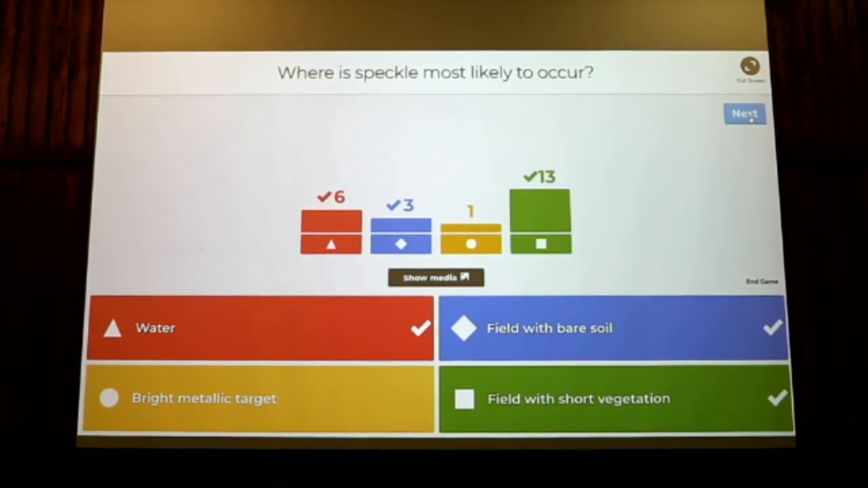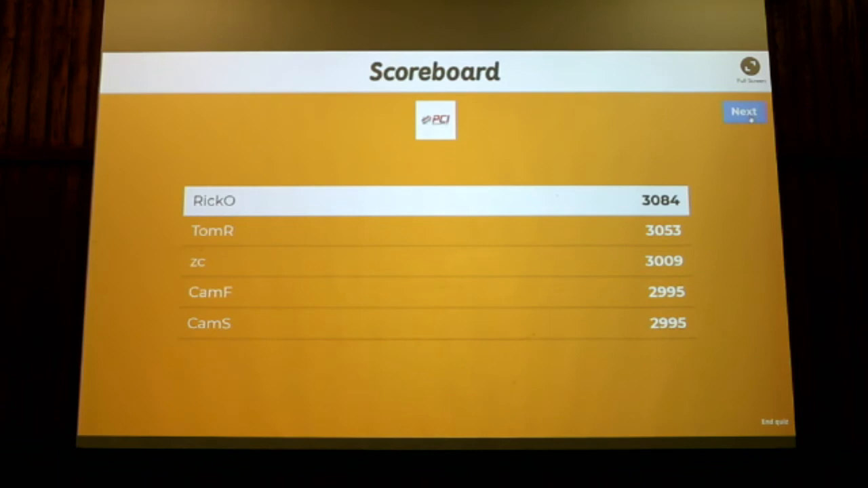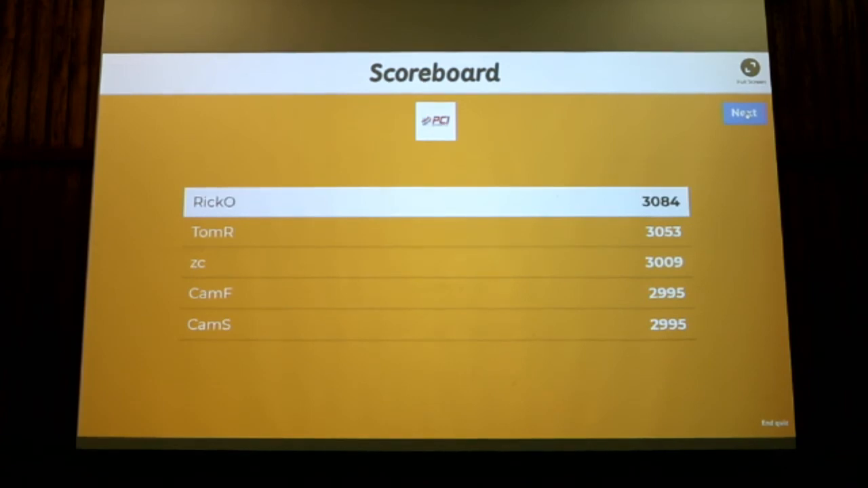All right. Let's see what's happening. Rick's still in the lead. Got Tom. Who's ZC? Tom. Okay. Oh, we got Cam F and Cam S. Okay. Everyone good with their standing? I'm expecting other people to come up to the top here. Let's see.